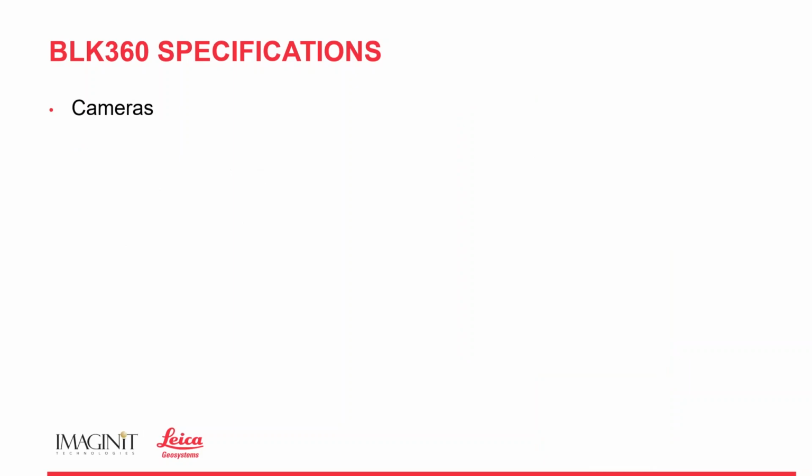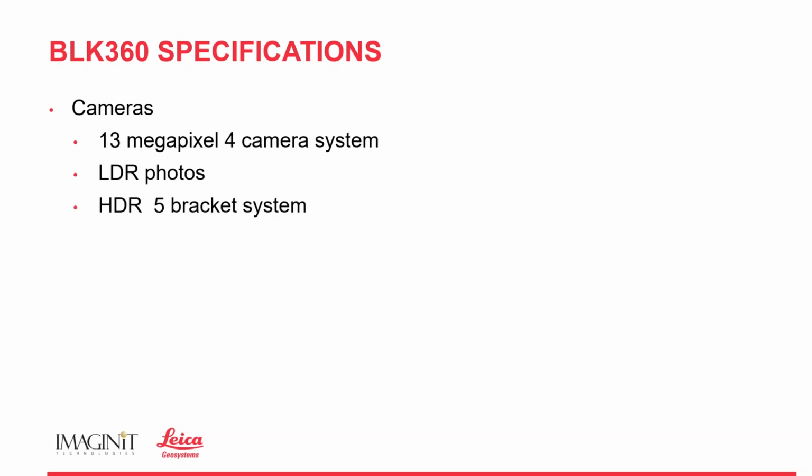Okay, let's talk a little bit more about some of the specs, some of the cameras. It's a 13 megapixel 4-camera system. We have our LDR and HDR 5 bracket system. HDR, high dynamic range, right?